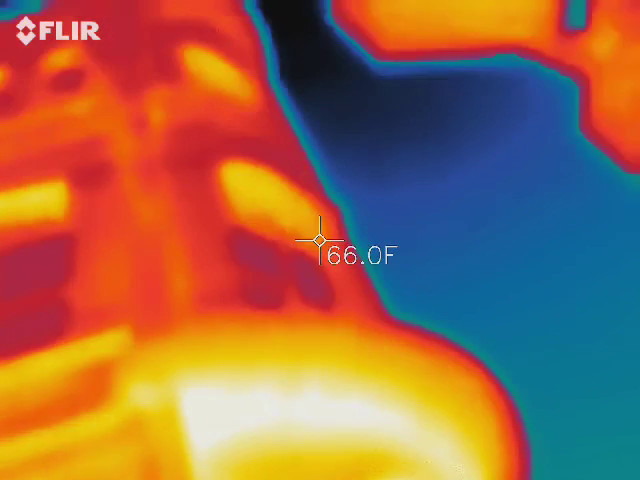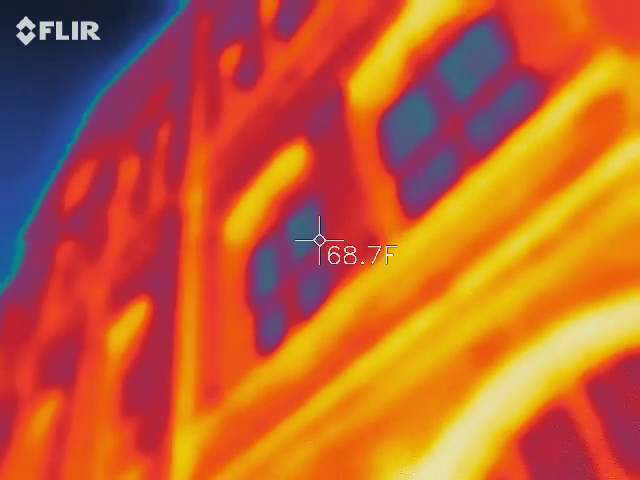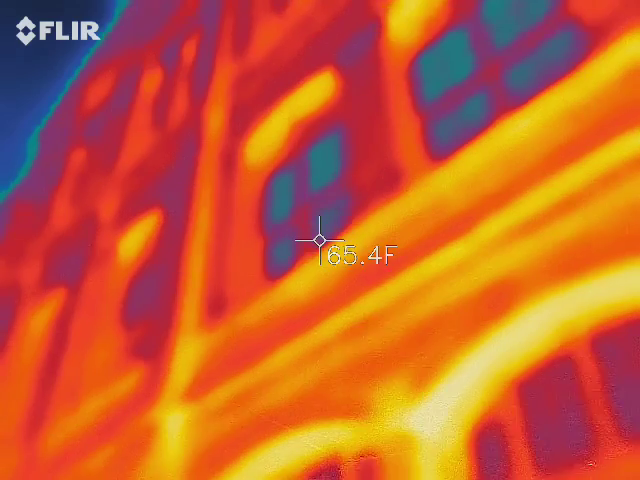I know we didn't have to use it, but at least we had it ready. Appreciate that. We get everything out, no matter how many people in here. So that's the corner that you said? Concierge told me that exact corner.